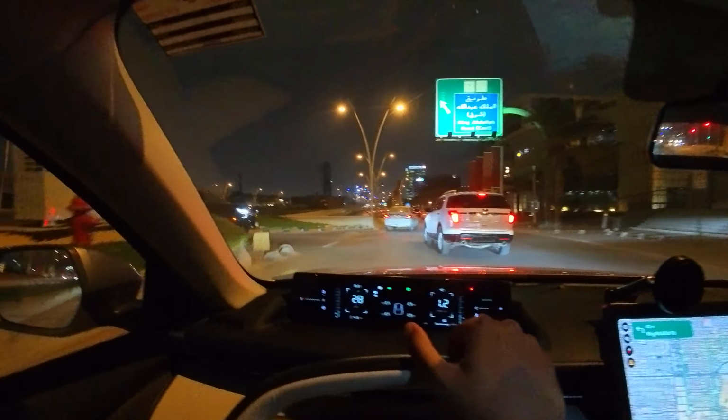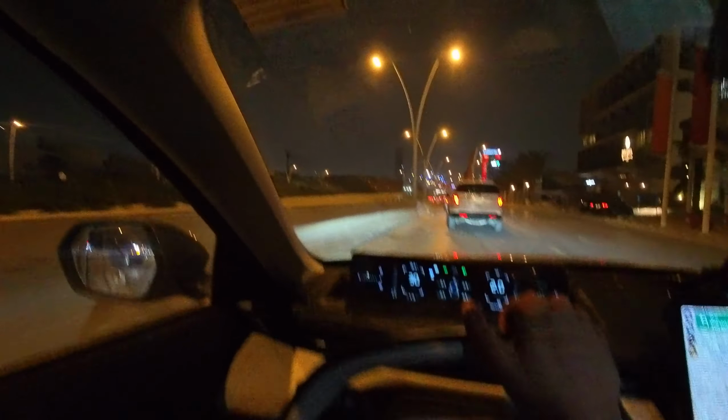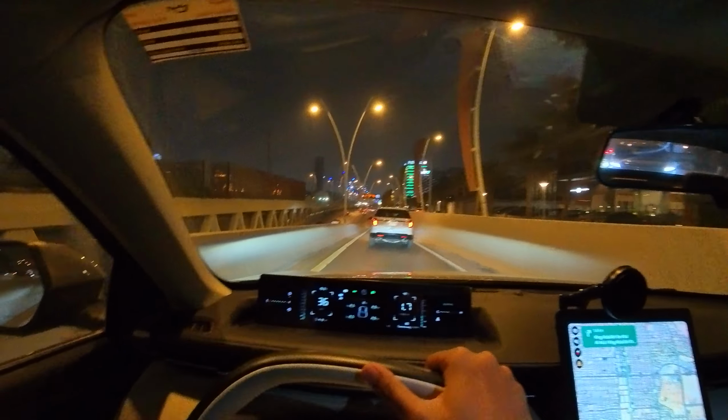We are gonna take this ramp down. Was that a GMC? Looked huge.